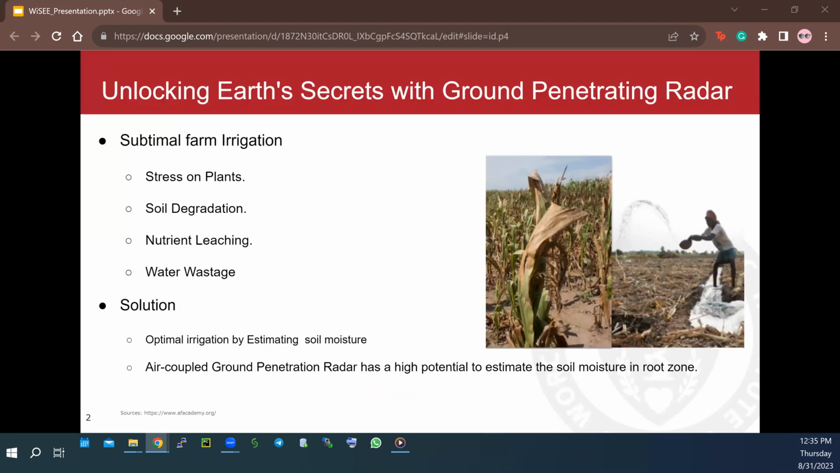Suboptimal irrigation can hurt our food supply. It can cost farmers more and damage the soil. It wastes water and nutrition and even stresses the plants.